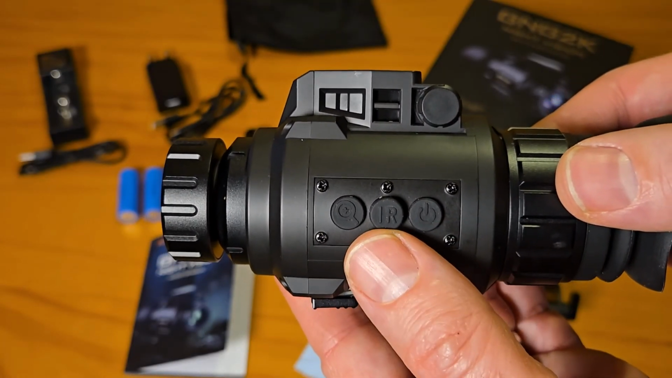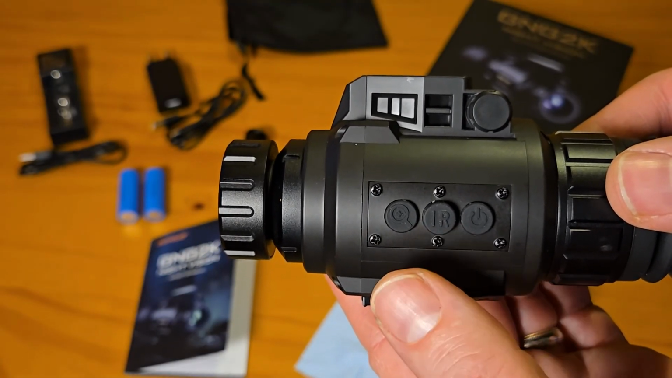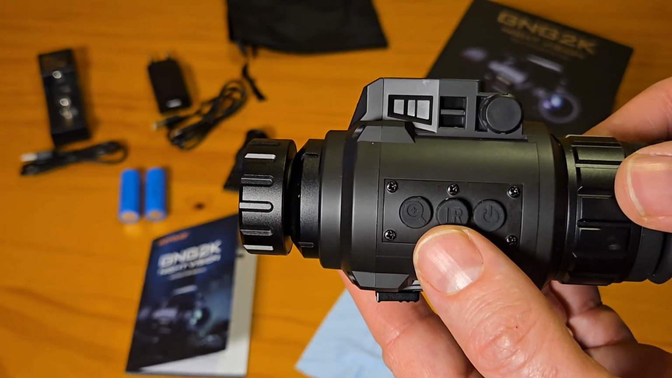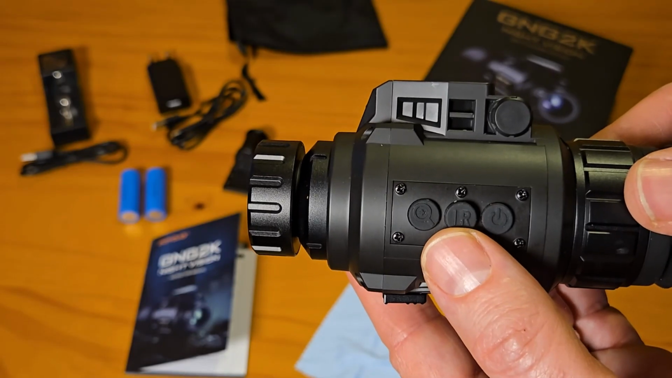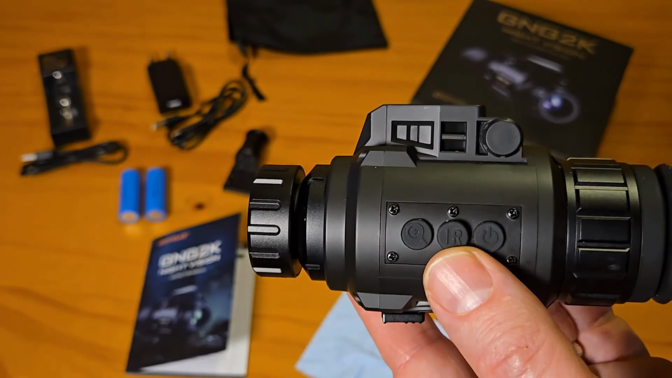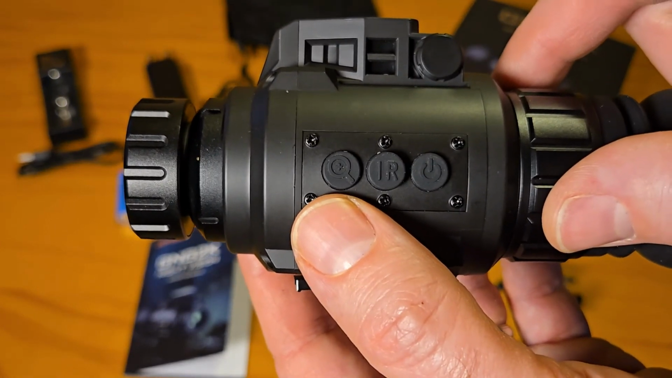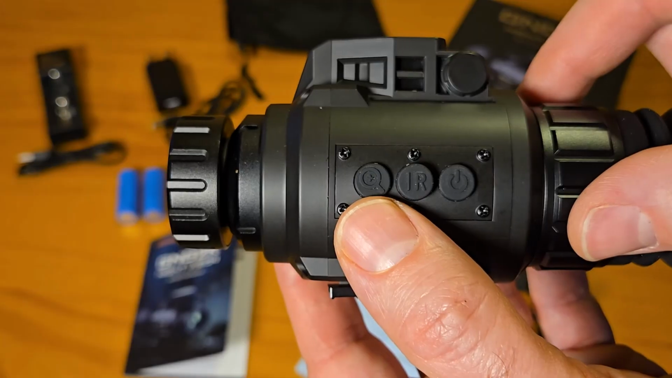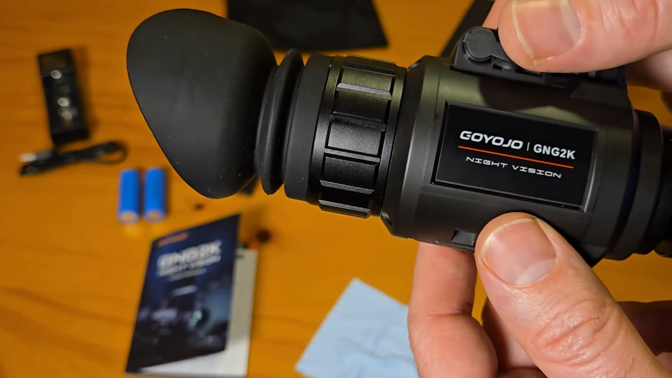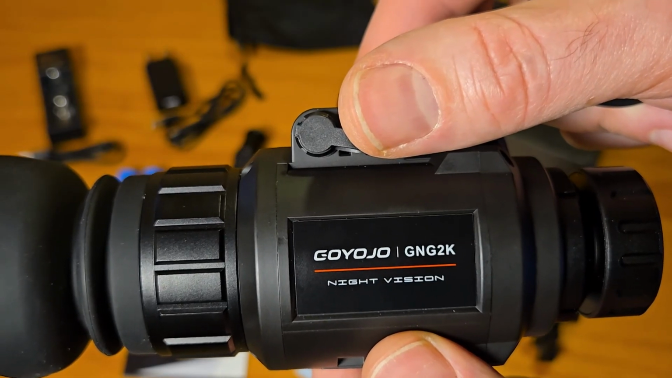And then your controls are right here as well too. So you've got power, your infrared settings, and so you can choose from, again, no infrared, and then 3 levels of infrared when it's turned on. This is also how you change the color. So if you want night vision green, if you want white phosphor, if you want black and white, or you want color, you can choose the actual recording and colors within the eyepiece as well too. And then lastly, you've got your zoom right here. And again, it's got 4x zoom, so you can go from no zoom to 4x zoom as well too. So that's really it. Pretty simple, works great. And that is the GOYOJO GNG2K night vision monocular.